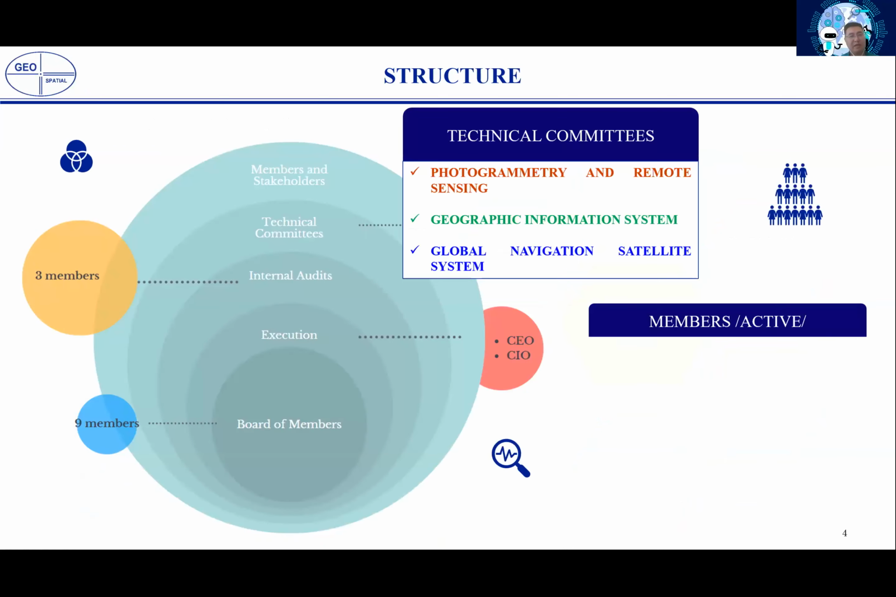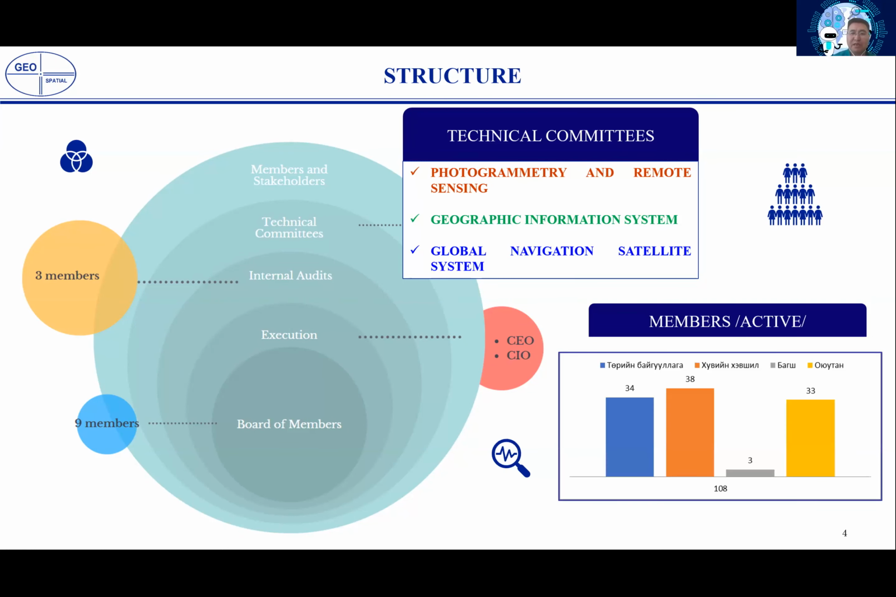By law, we are divided into a board of members, the executive committees, and the technical auditors, and we have three technical committees: photogrammetry, GIS, and GNSS, which are our main three technical committees, with more than 100 active members now working. I'm Achikoye Samjo, and I'm the Chief Geospatial Officer of the Mongolian Geospatial Association.